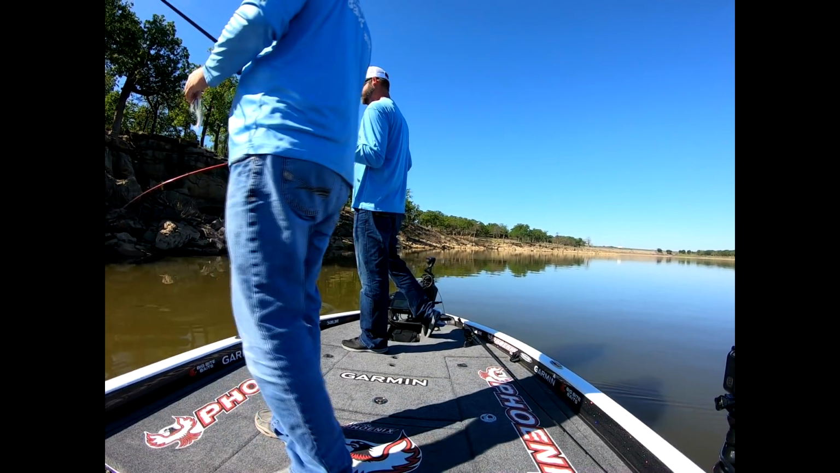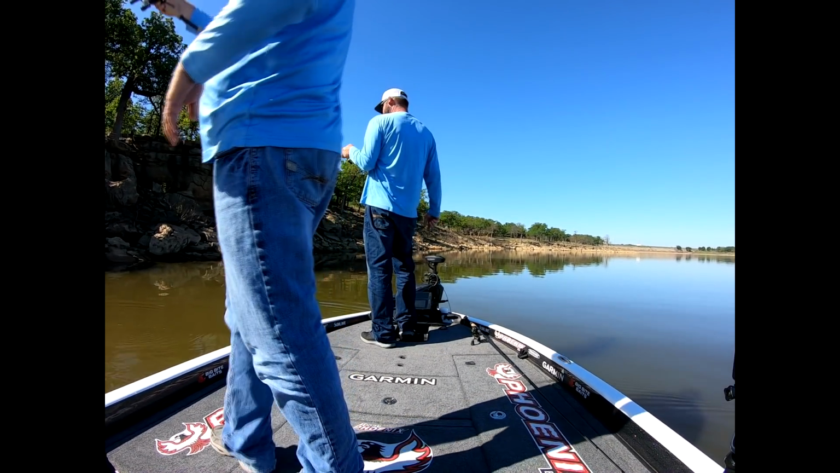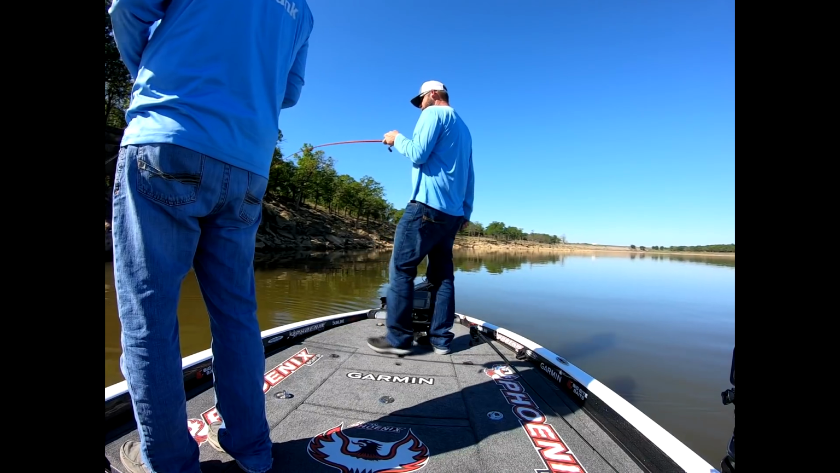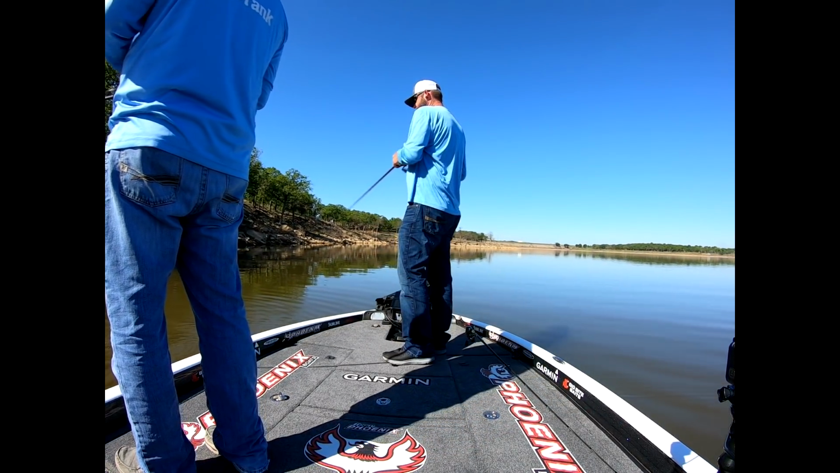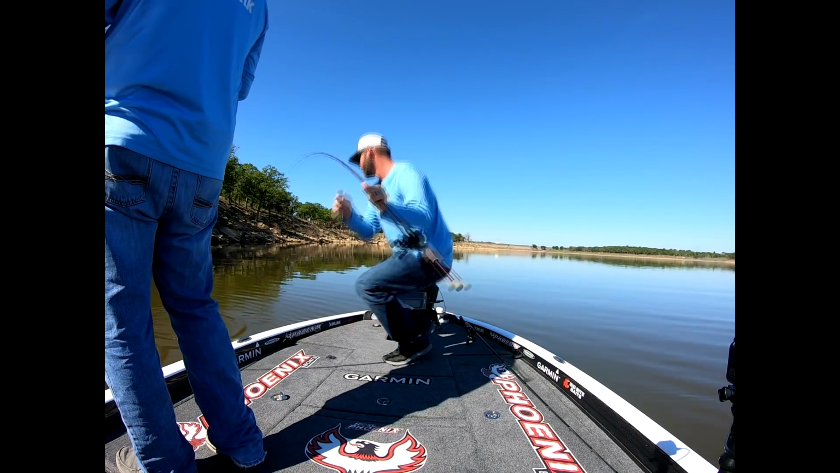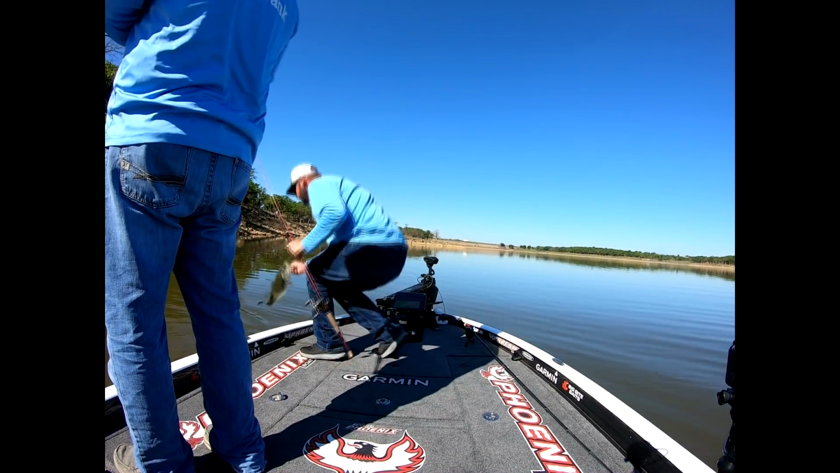LBJ, baby. Female, moving where she's supposed to. It's amazing what that change will do, won't it? That's what we're talking about, guys.